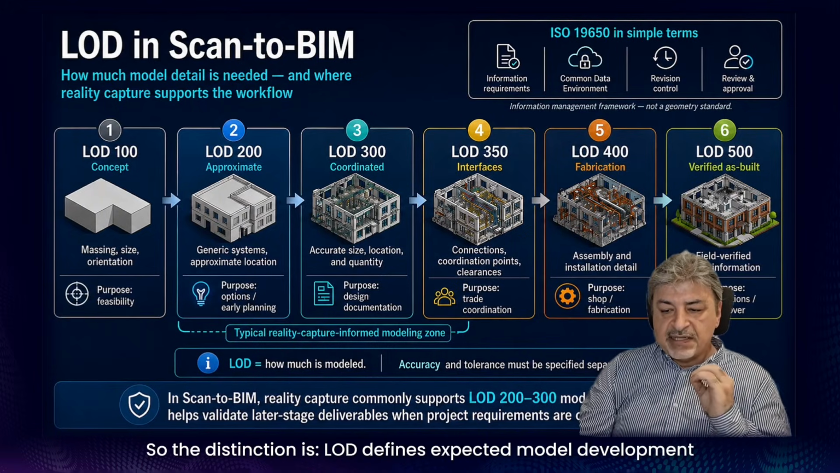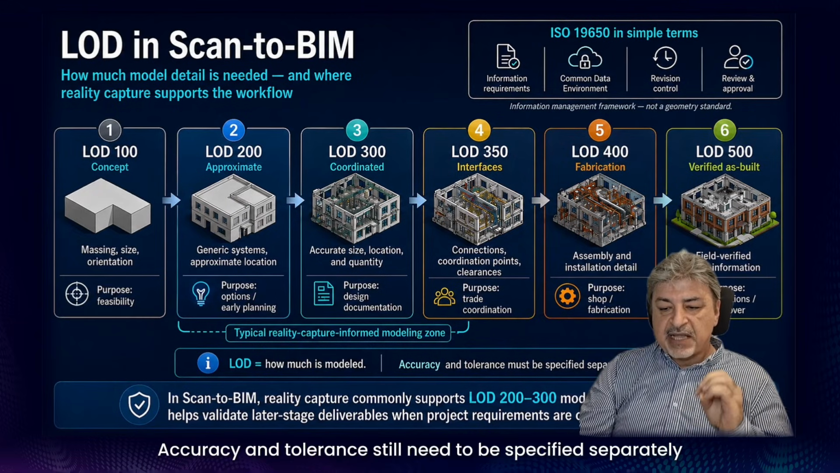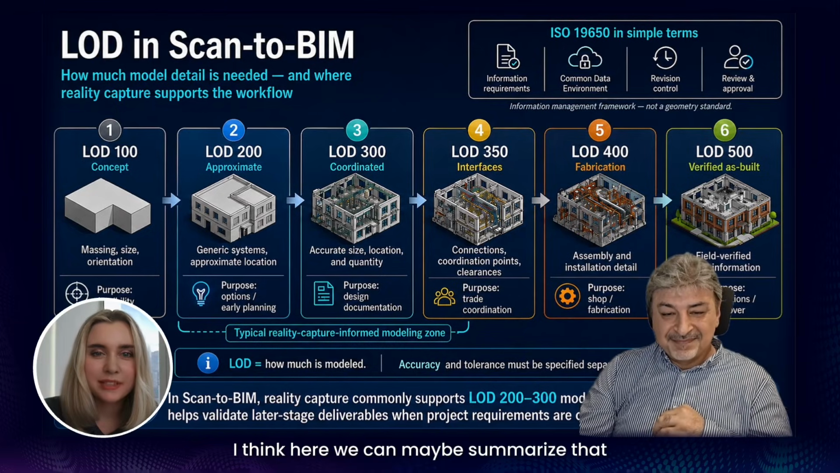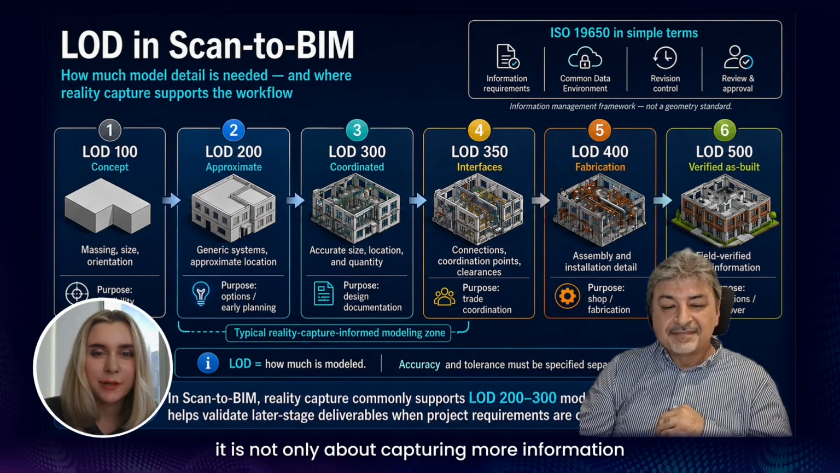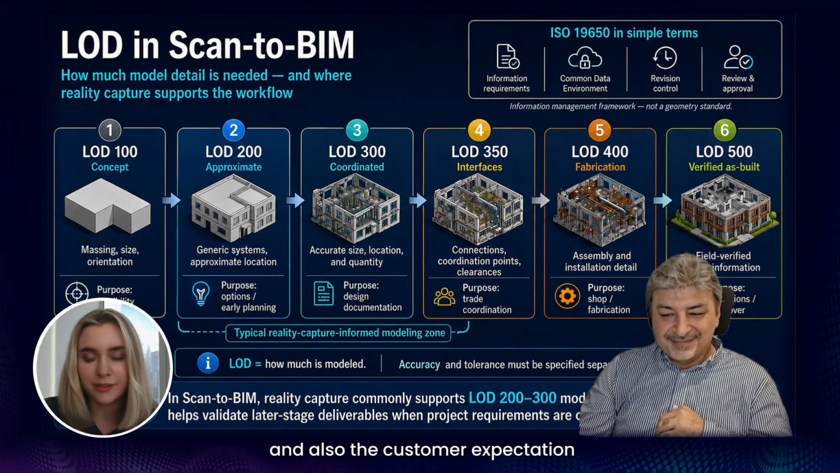As I said, the distinction is that LOD defines expected model development. ISO 19650 helps manage the information process. Accuracy and tolerance still must be specified separately. I think here we can summarize that it is not only about capturing more information, but also about reducing assumptions and managing customer expectation.